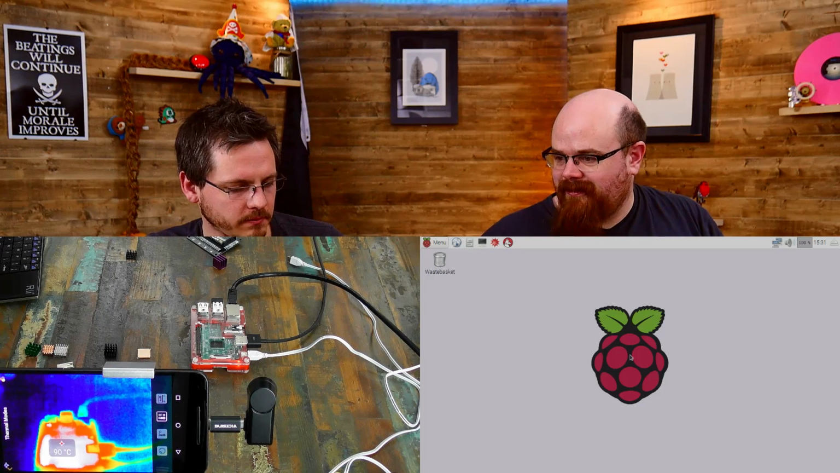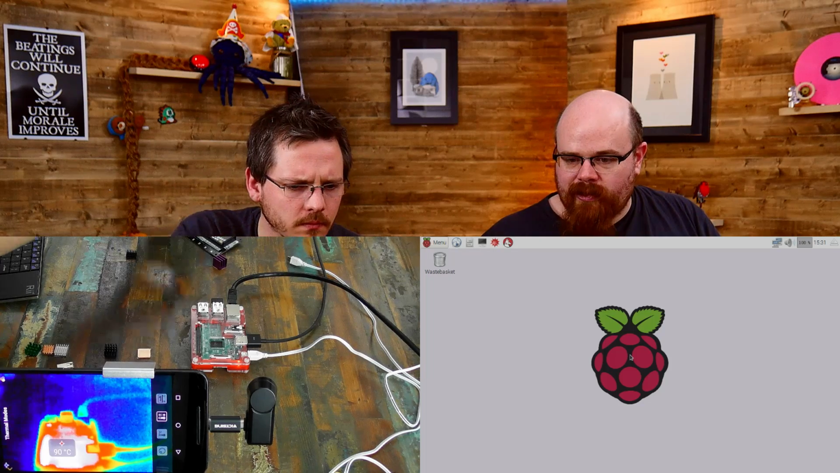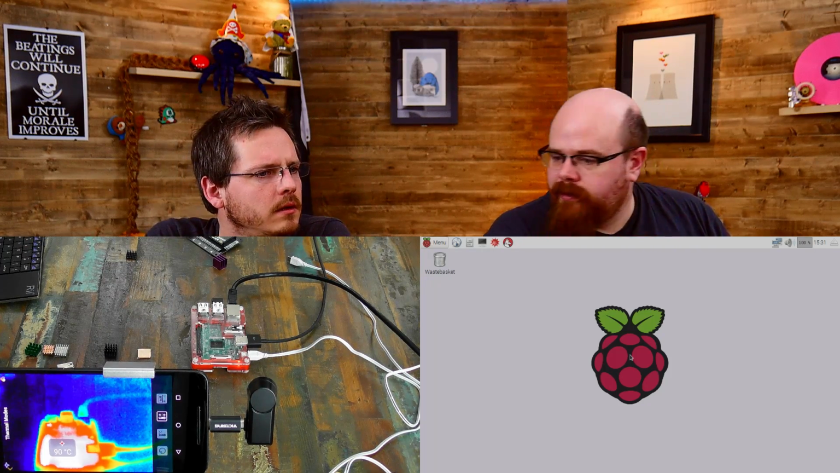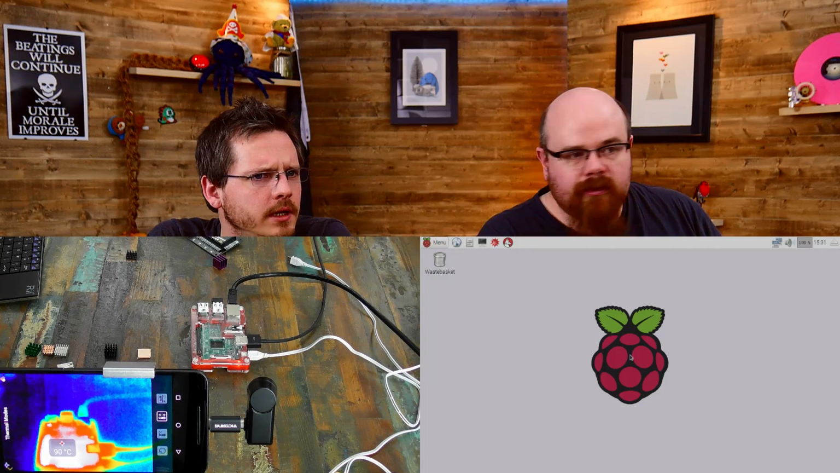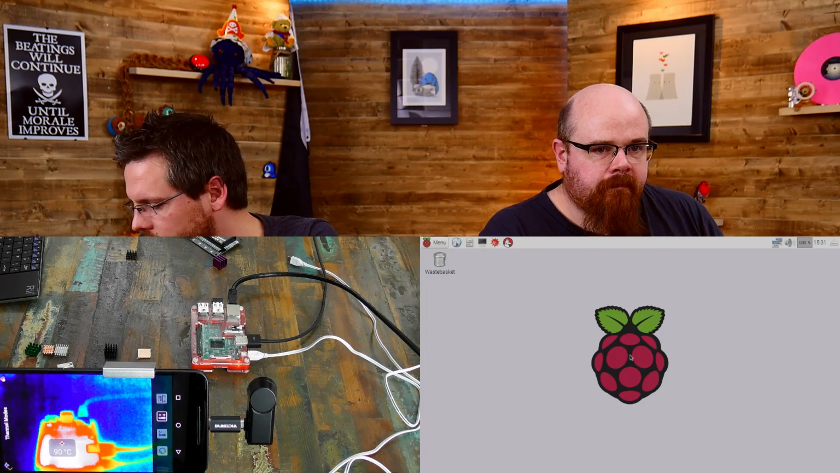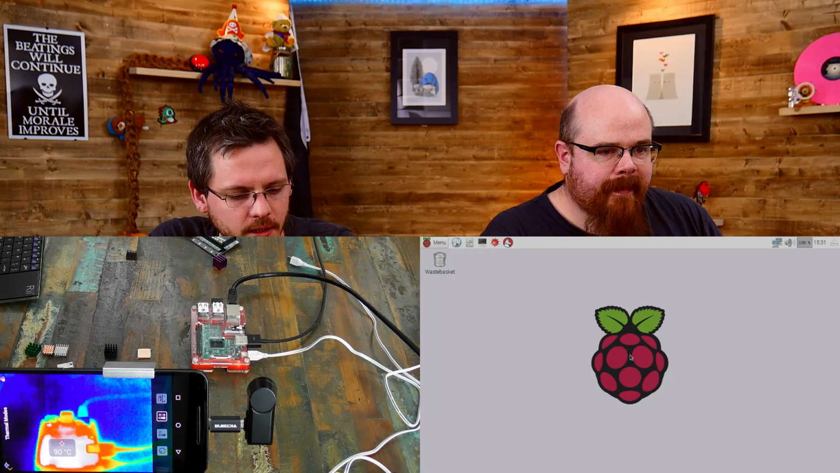Surprising, there was not a jot of difference on the Pi though. Sandy did it in his blog article. It's just toasting away here at 90 degrees. Seems fine.